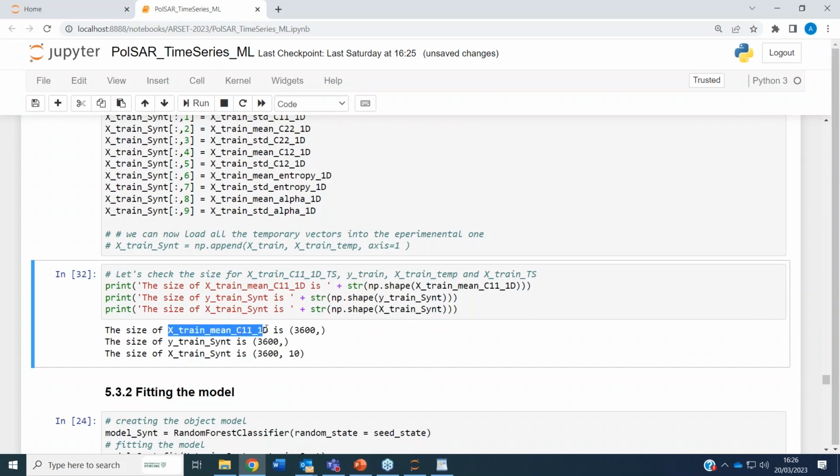If we consider the 1-dimension temporal and polarimetric feature, we have a vector, vertical, so a column vector of 3,600 samples.